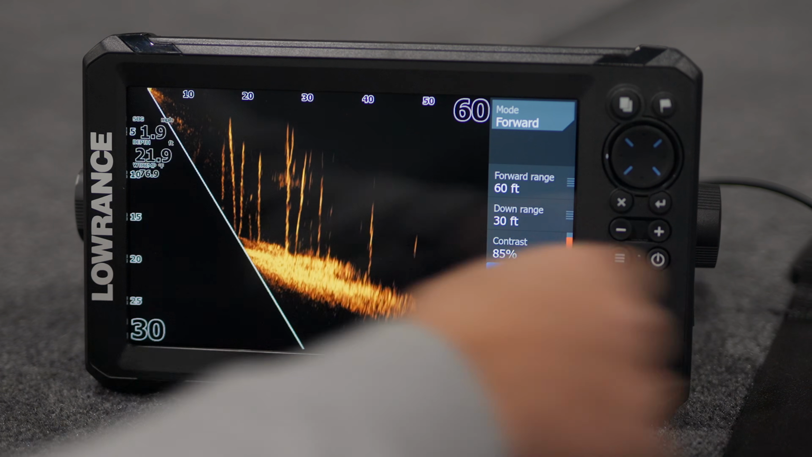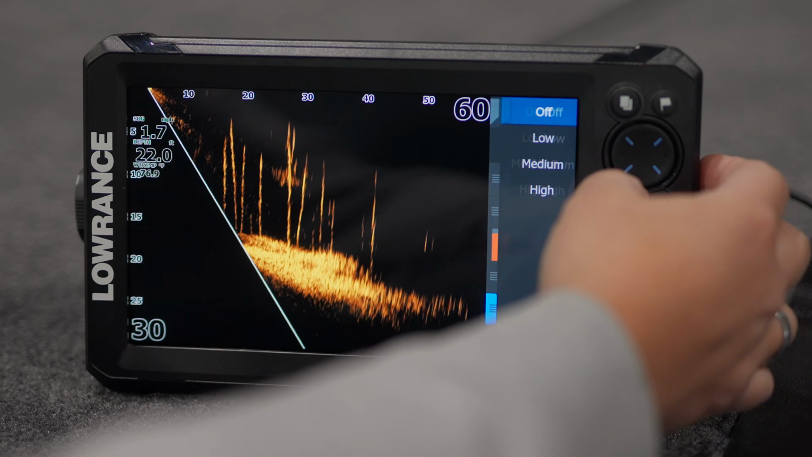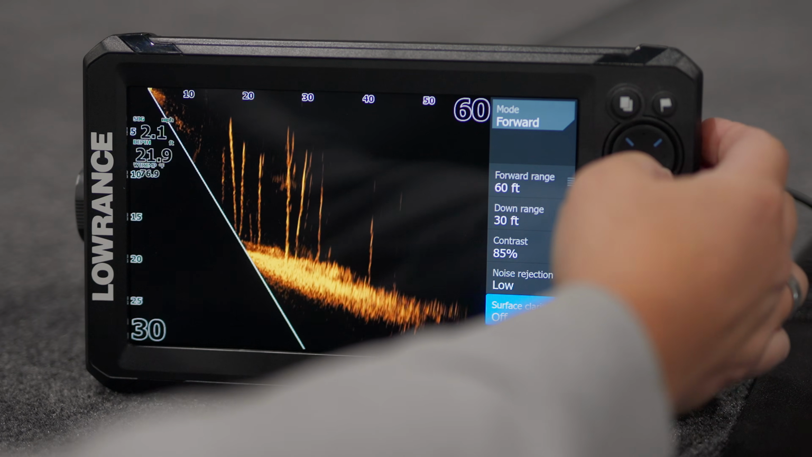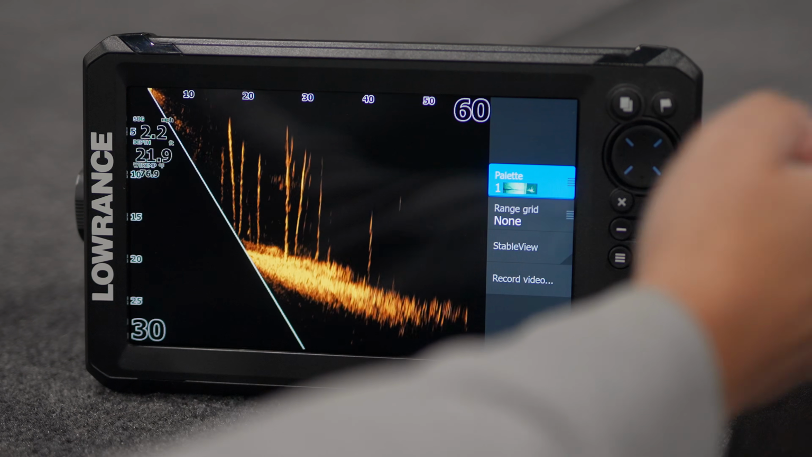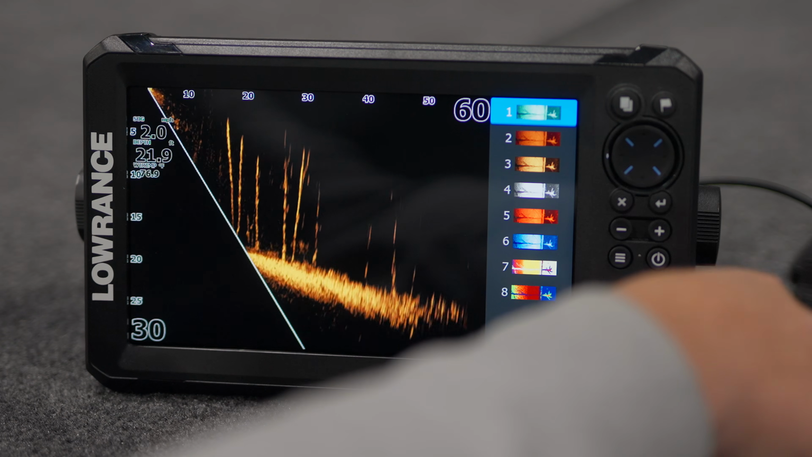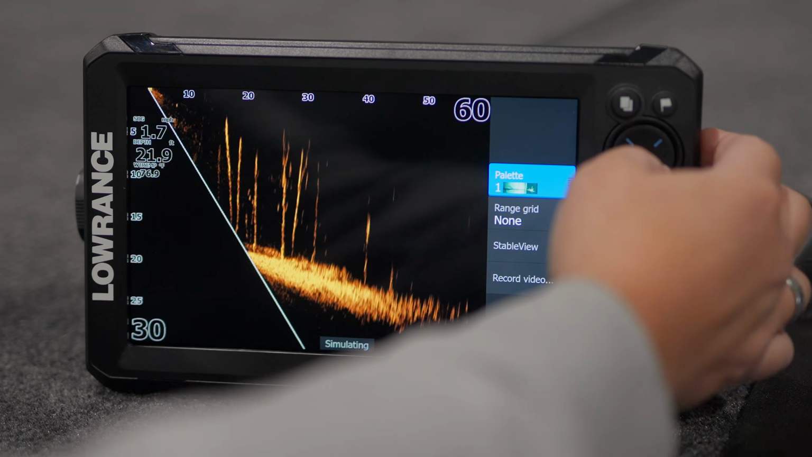Noise rejection low, surface clarity, we can go in, you can do low, medium, high. Same stuff as we've got on our Active Target 1 and 2. Just the same menus, I guess. Our color palettes, we can come in here. You've got the 8. Again, what you're liking is, play around with that option to see what you like.